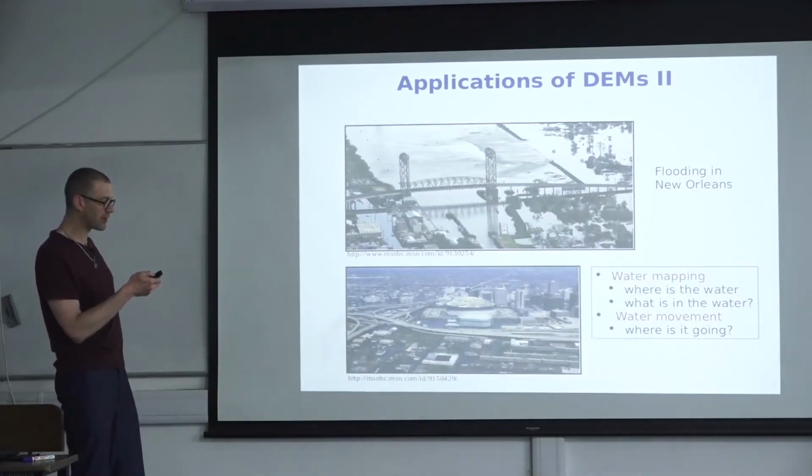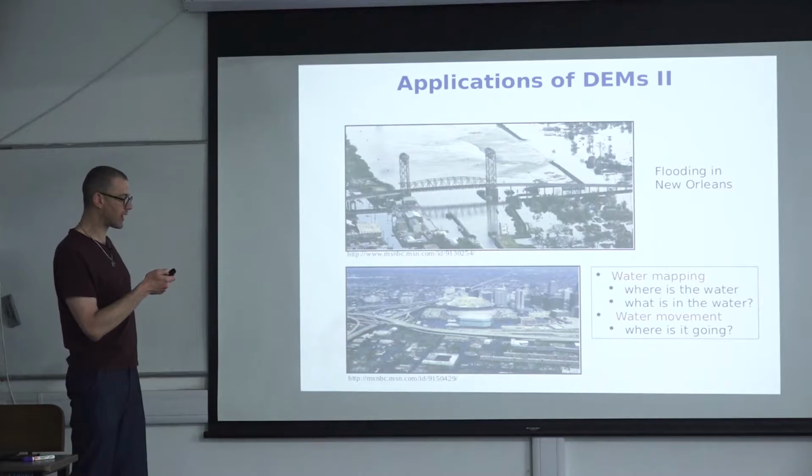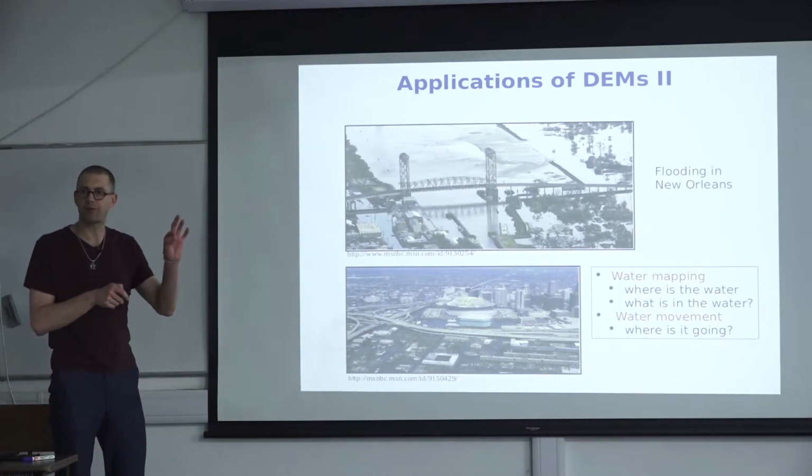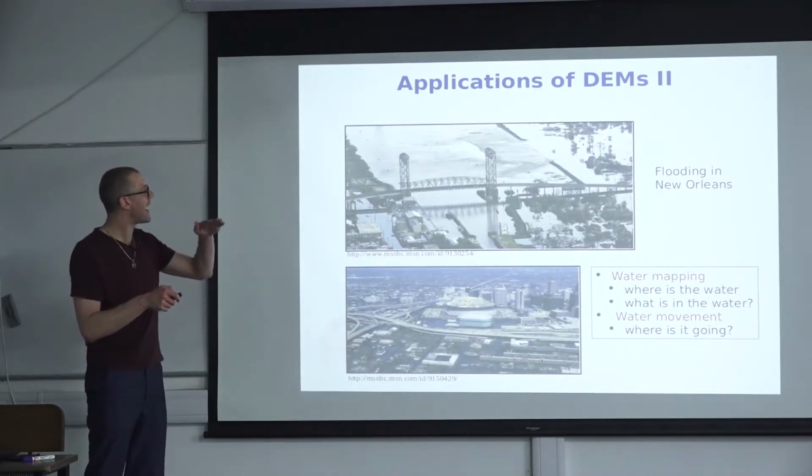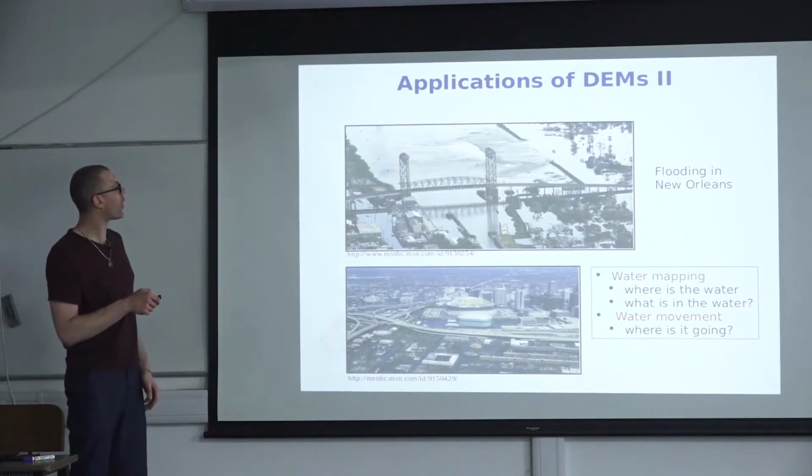The flooding prediction in New Orleans is nowadays done through LiDAR data. So you have very precise elevation information that tells you what is the slope of the terrain and in what direction the water would be moving.